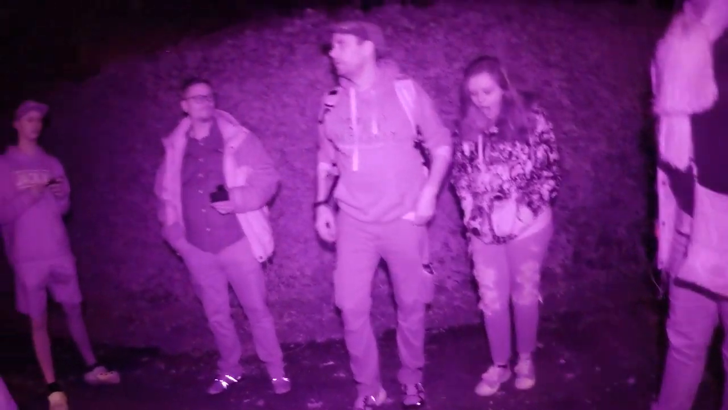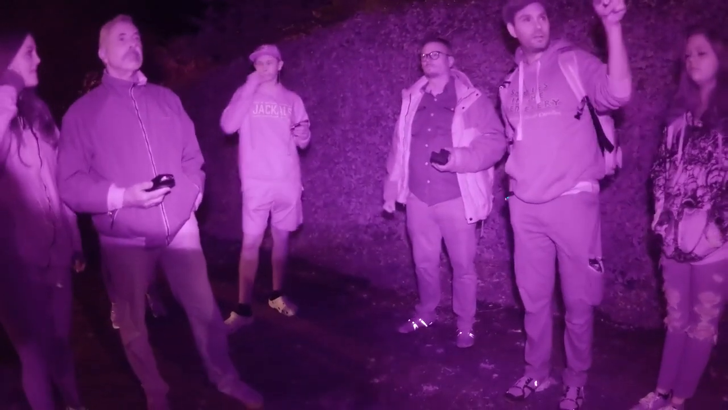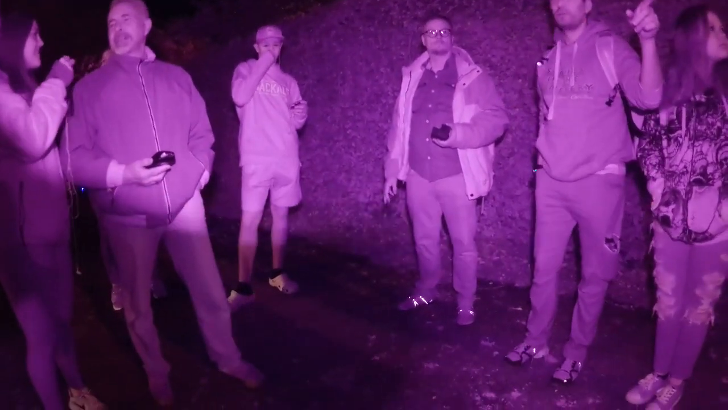All right, so we're going. We stay over here because we just stay out of the way of the other tours. That way, they're not interfering with us over here. But we are at the Powder Magazine. We're going to be discussing that little tiny building over there with the crosses on it.